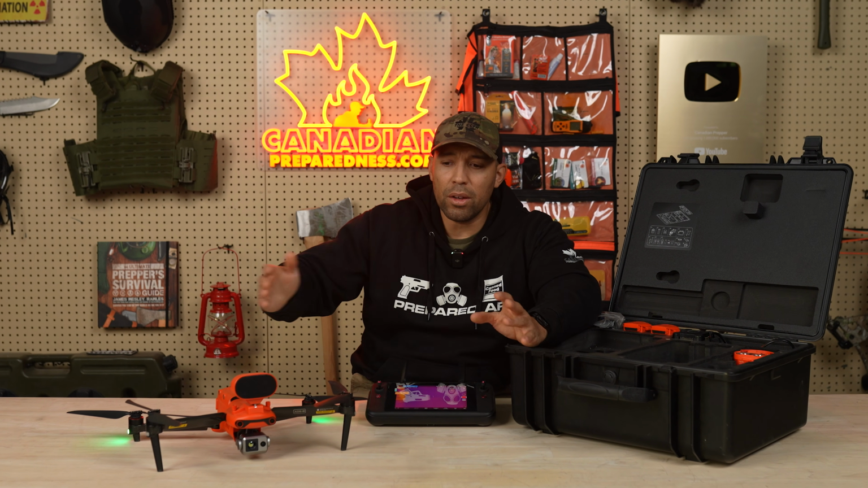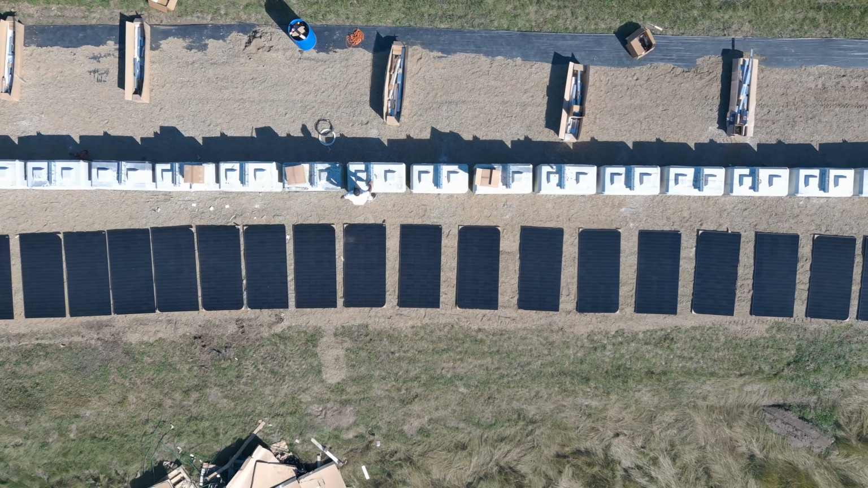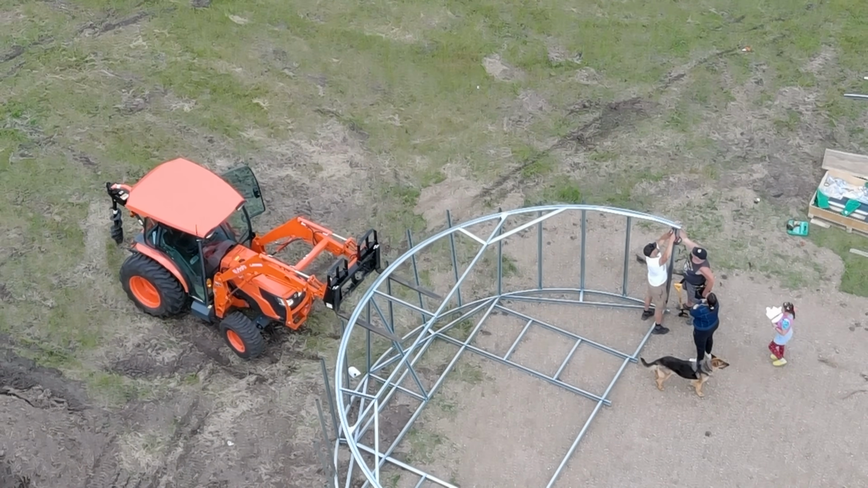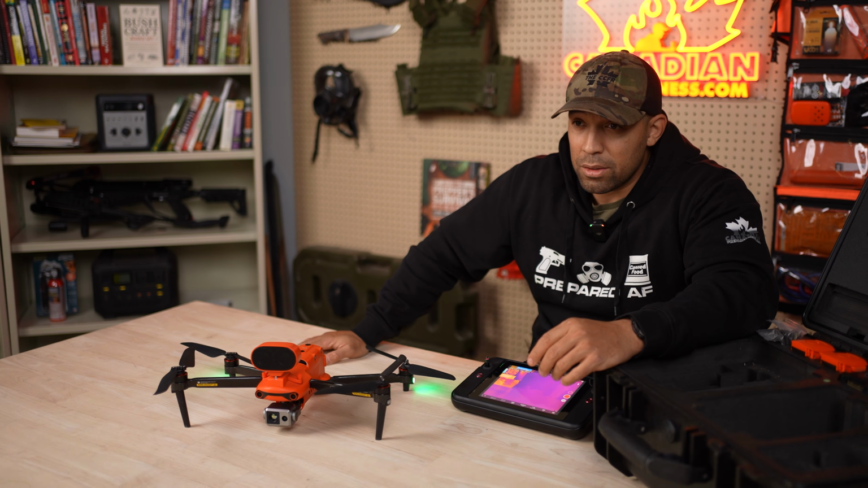4 times zoom is quite a bit. It's not the greatest, but it's enough that you can be high up in the sky, nobody will be able to see you there, and you'll be able to see exactly what they're doing. The flight time is 42 minutes. You can have this thing up in the sky for a long time, it seems.